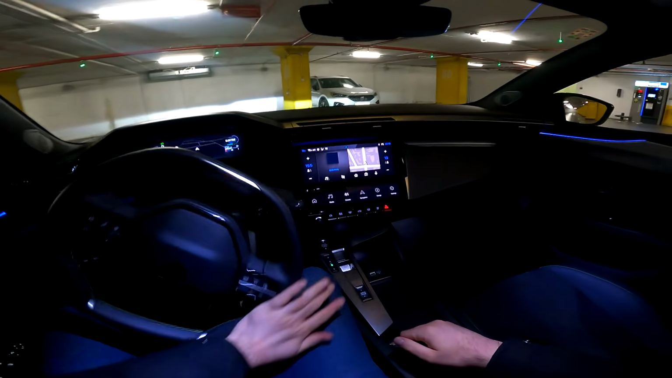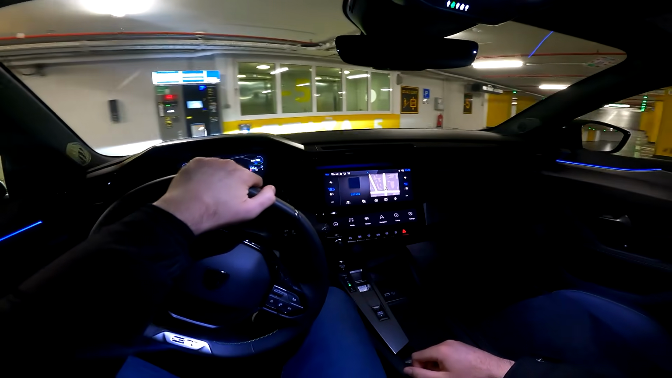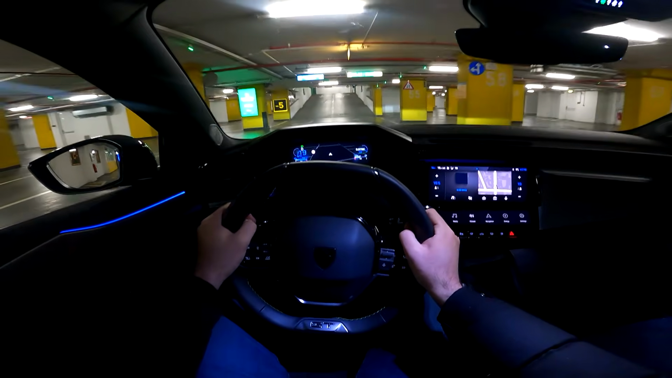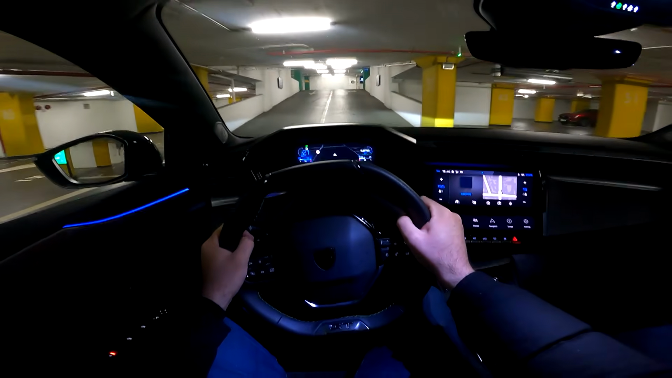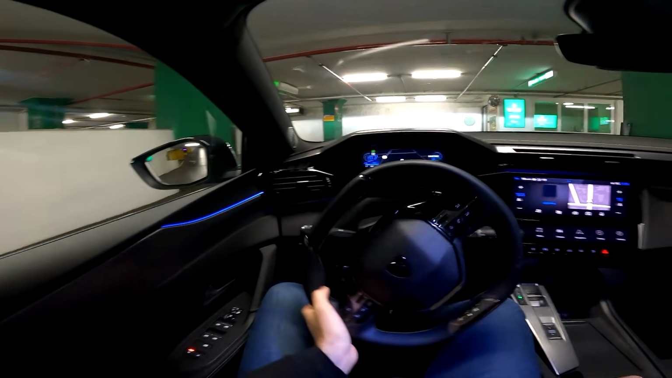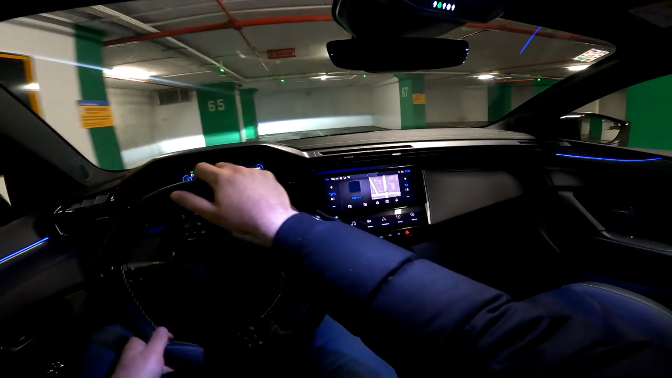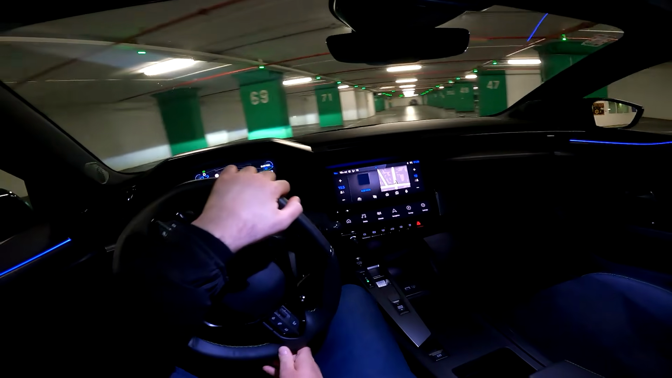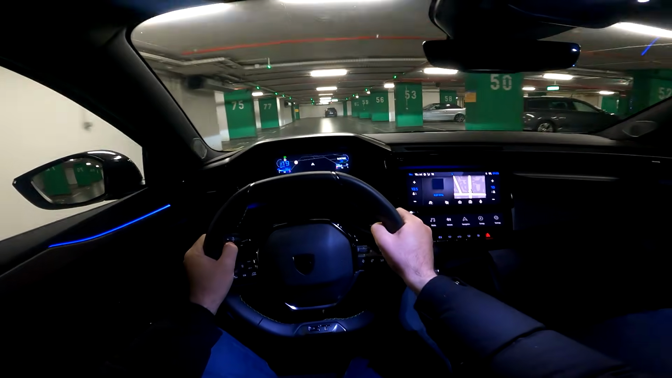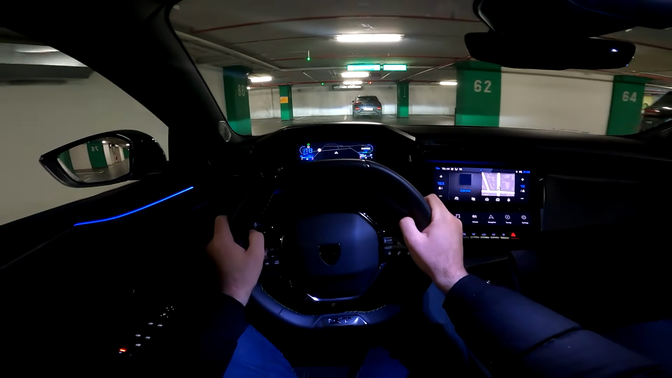Speaking about the other options, you have an even more powerful plug-in hybrid, 225 horsepower, and there are also standard petrol and diesel engines available. So petrol 110 and 130 horsepower. You can pair it with either manual or automatic transmission, and you also have a 130 horsepower diesel. So really a lot to choose from. Tell me in your comments which one you would take. And today's star is, as I said, a plug-in hybrid.